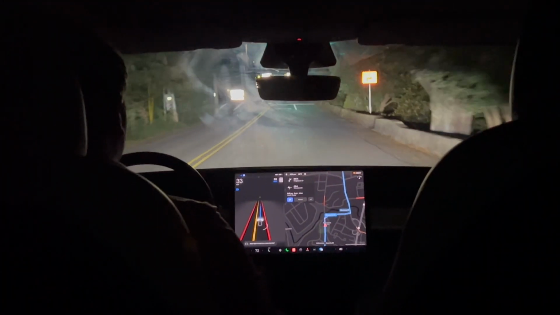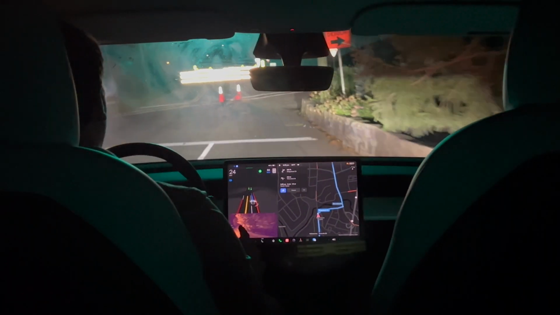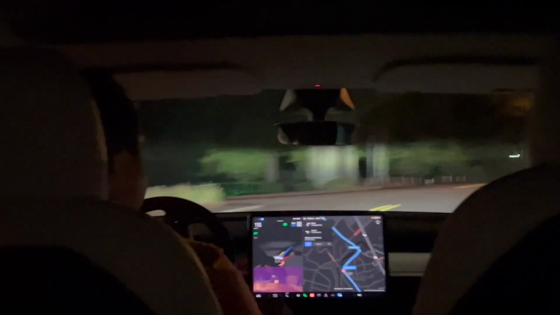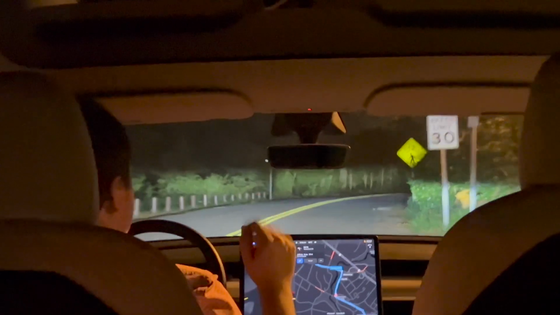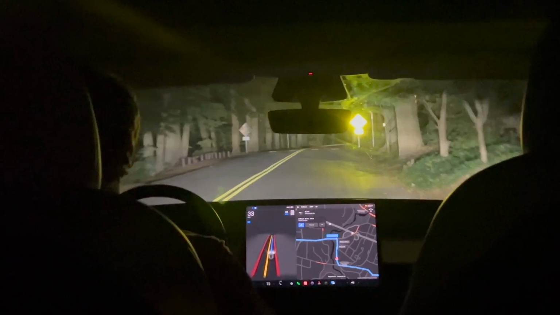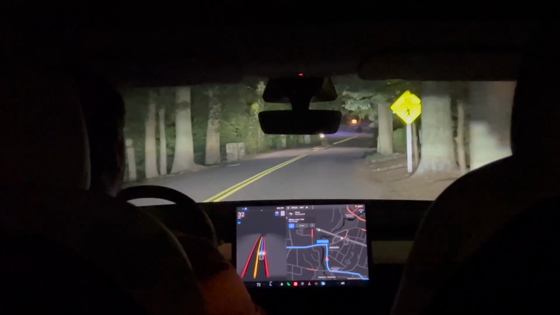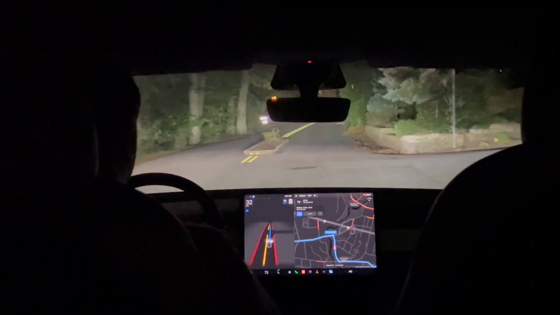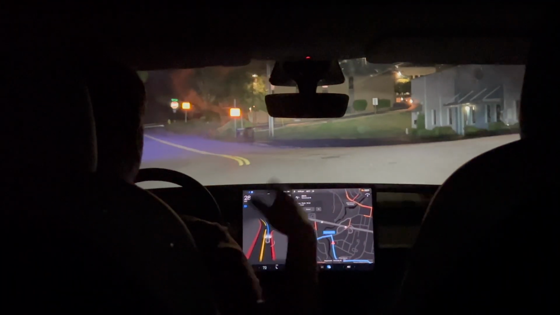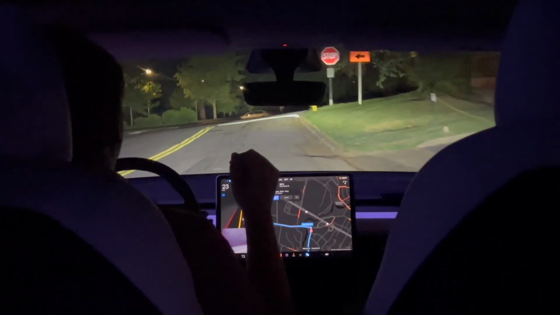So up here we got a road closed. It does seem like it knows that and is going to try to make this right hand turn. And perfect. Okay, made the right hand turn, no issues. Again, going a little fast probably through here. I think it's more residential. I want to make sure I don't hit anyone or stray dogs or whatever. So all right, we got roads converging here. We don't have a stop sign. Perfect. Not a problem with that at all.